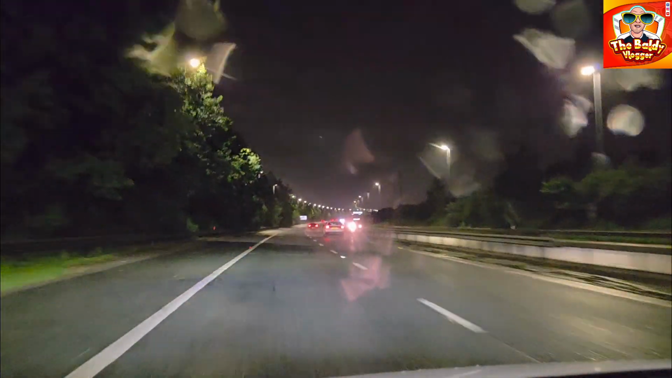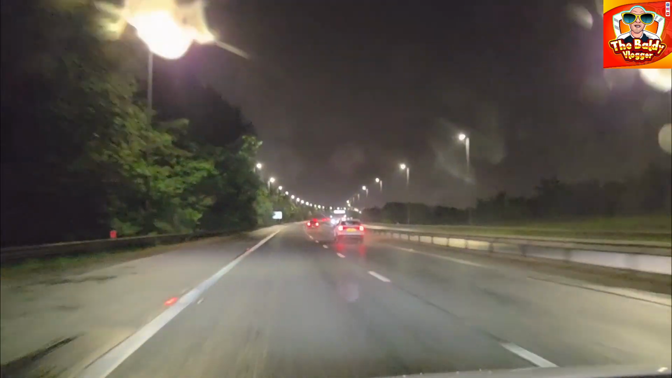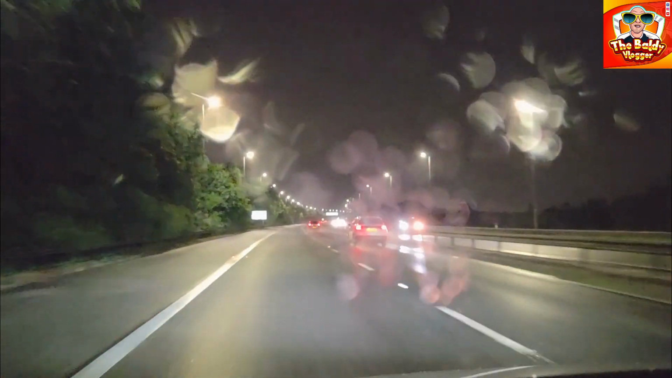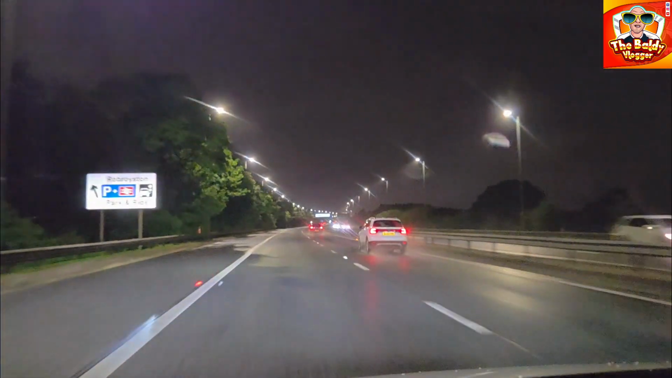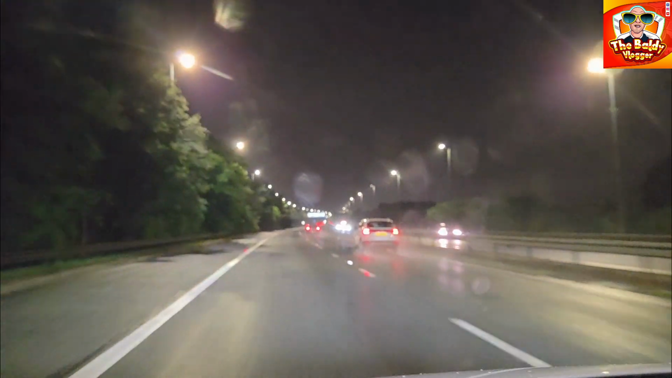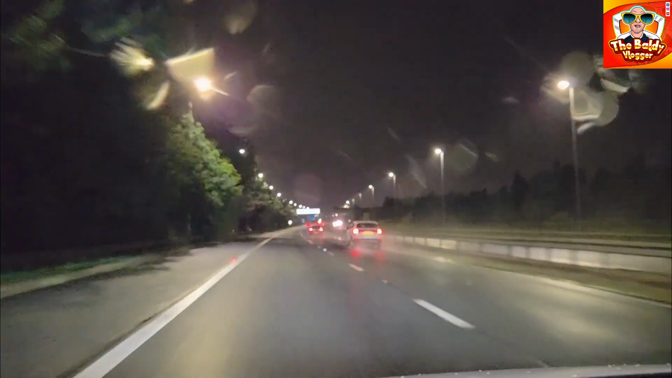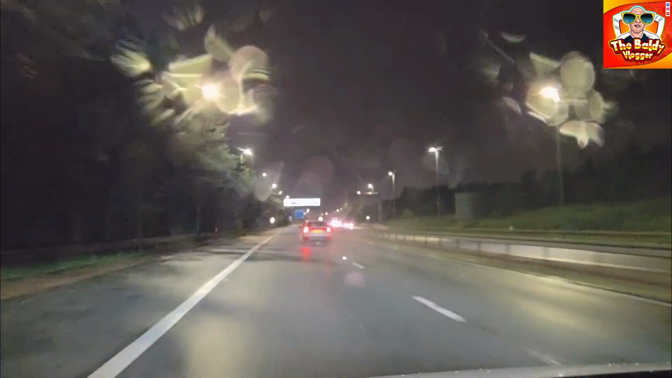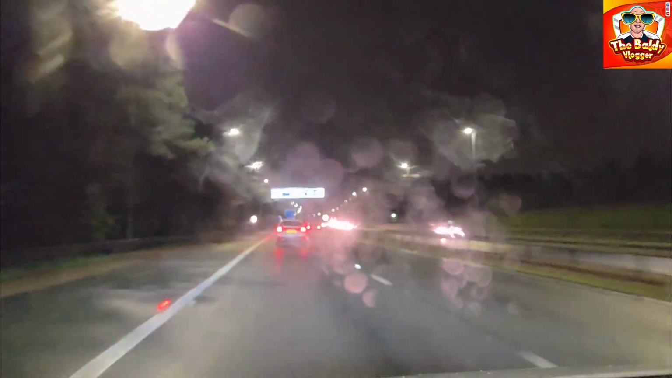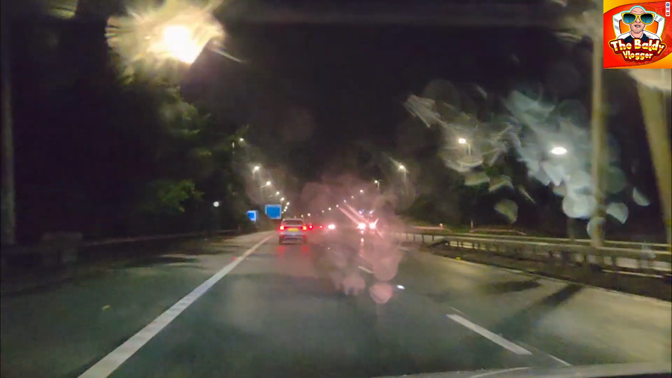We've got cars sitting in the outside lane for no reason whatsoever. That's what they seem to do all the time. And if I undertake them, that's me breaking the law. But it's their fault. I just don't know why they do it. Puzzles me. Right, this one's coming in now. I think it might be the one in front. We'll go down to 50 here anyway.